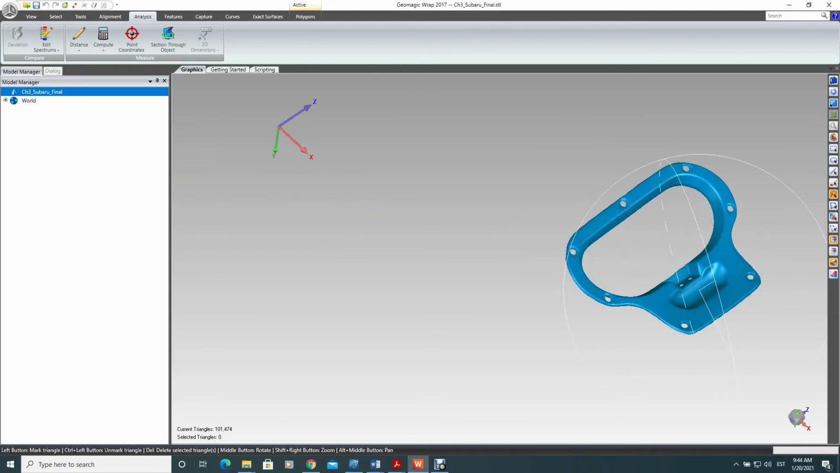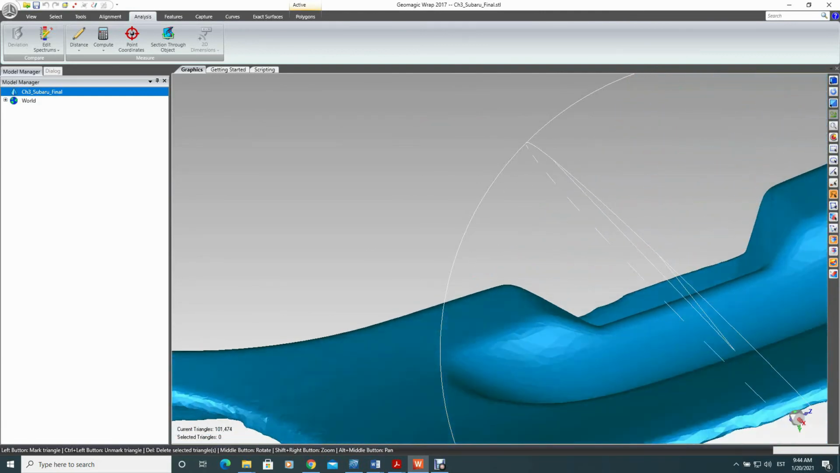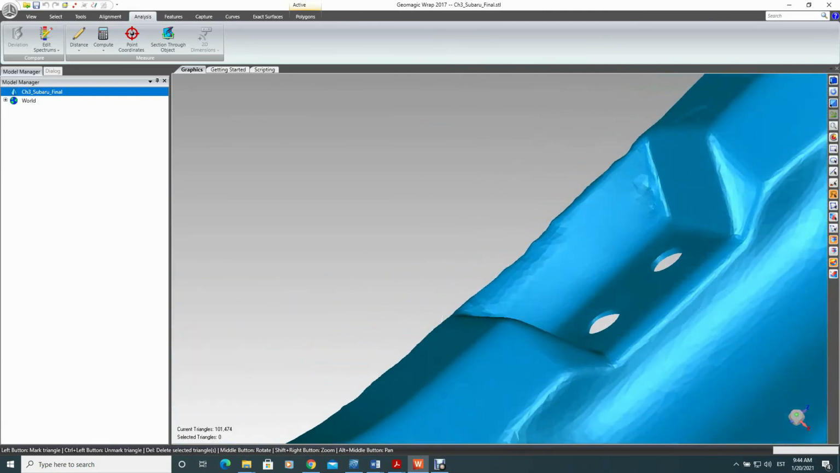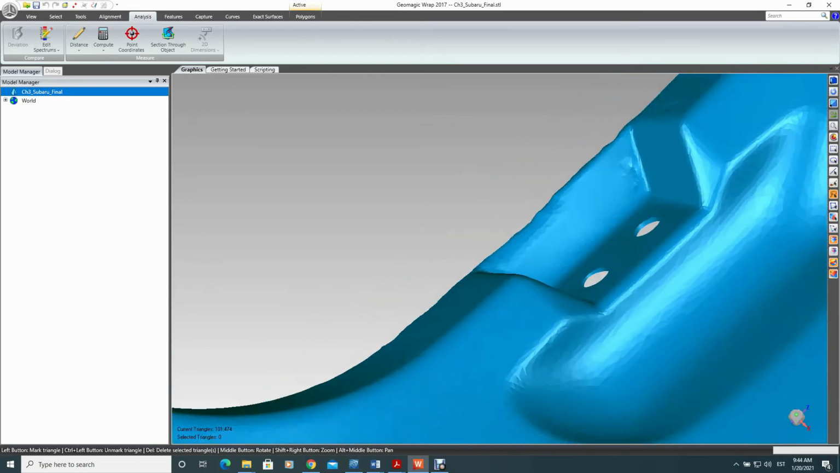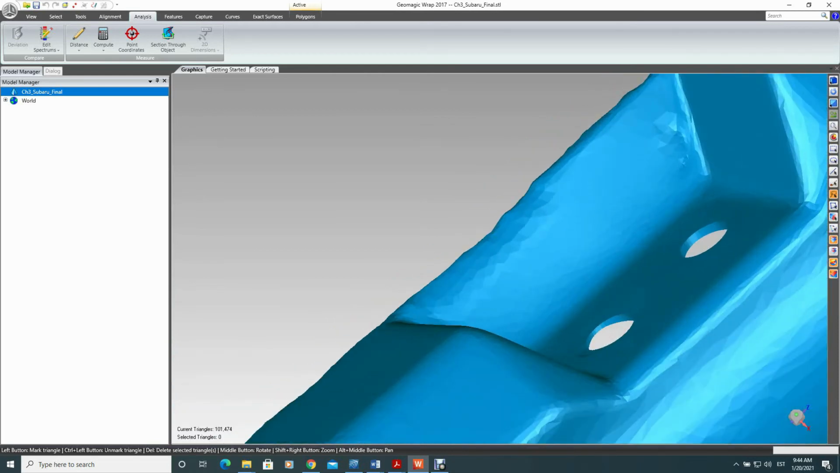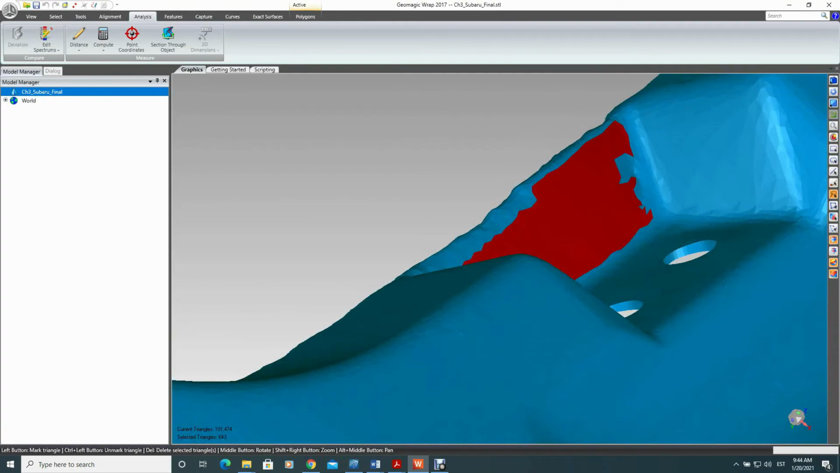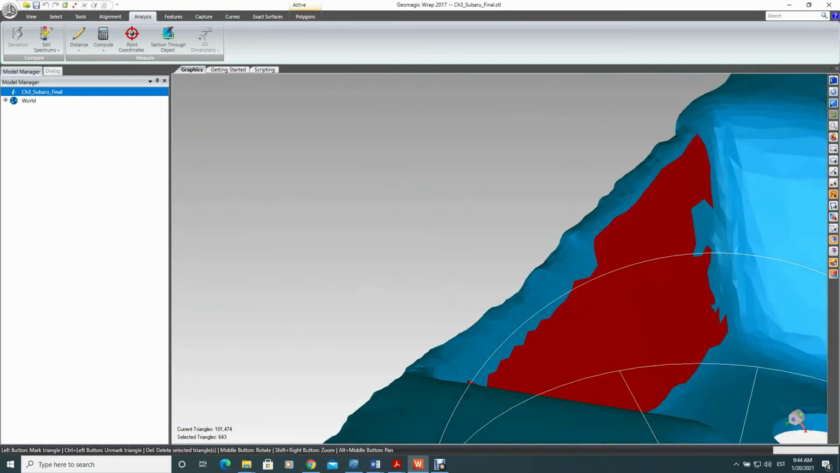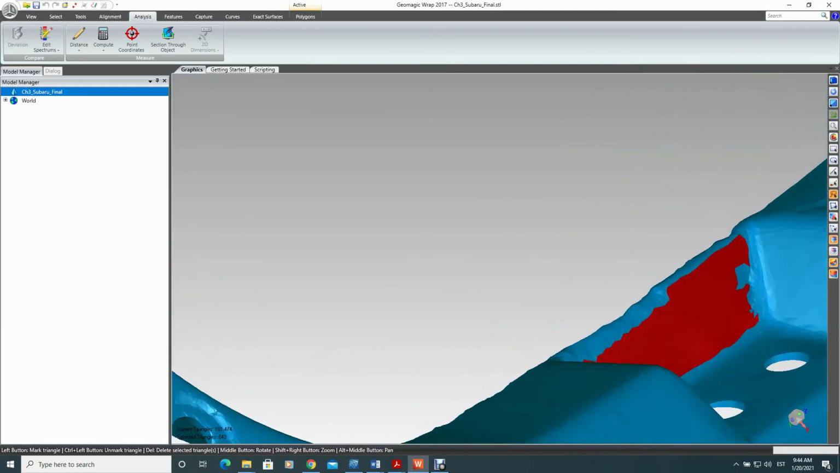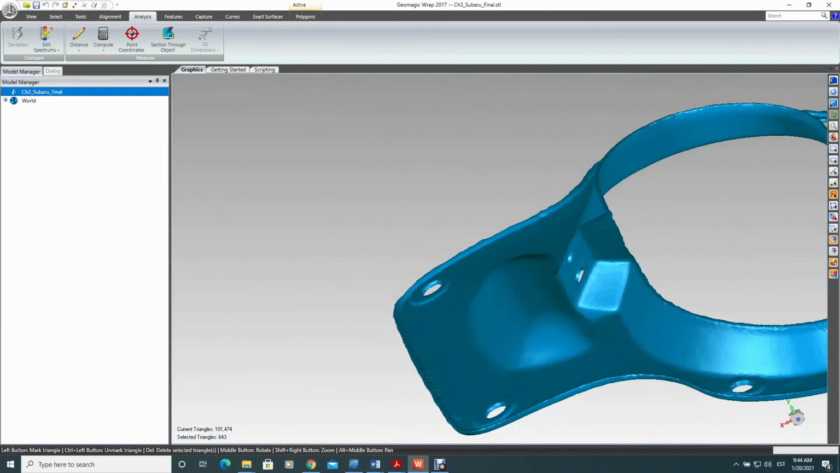To do that, we can utilize the fact that we have a planar surface over there, so we can command the software to choose all those planar facets in this region, and then to establish a plane. Let's see, would it be better to do it over there?